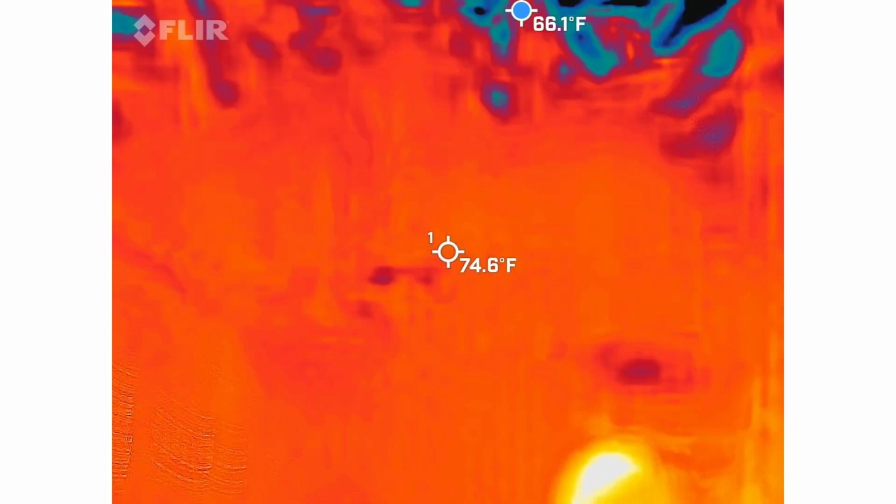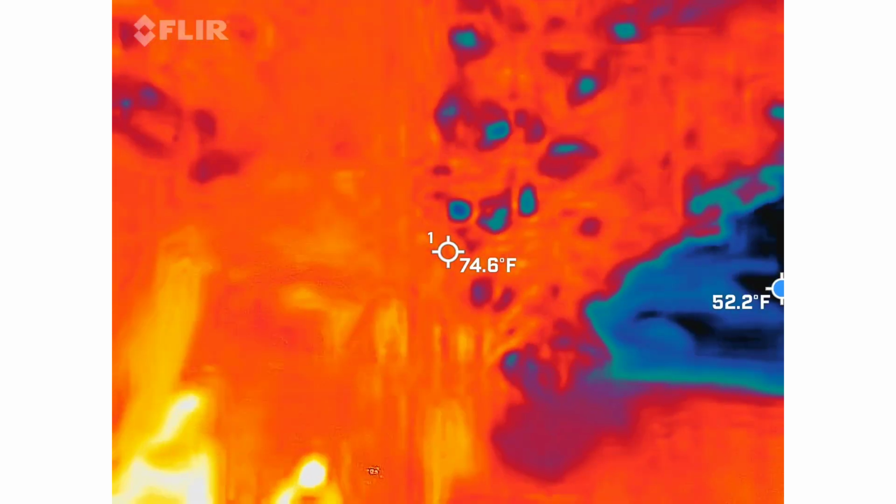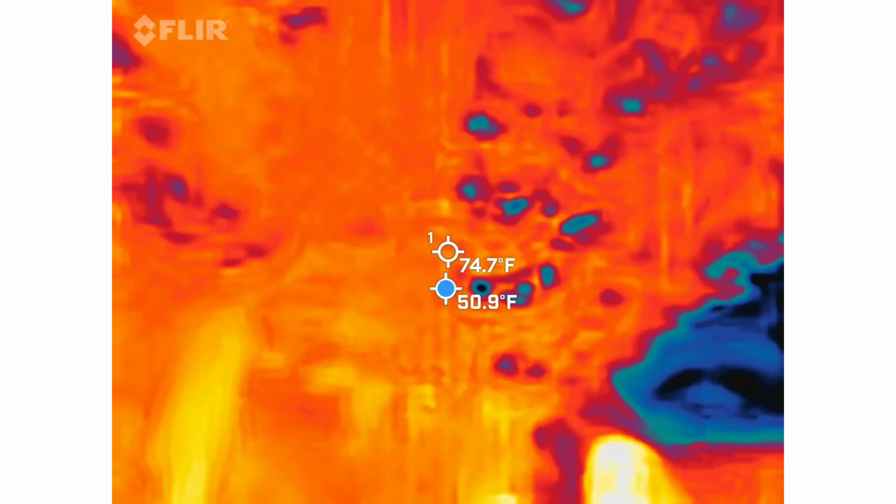Look how cool that is. Oh, that's pretty. I know. Hang on. Here, get right up. You kind of got to go this way. I don't know if I can catch it or not.